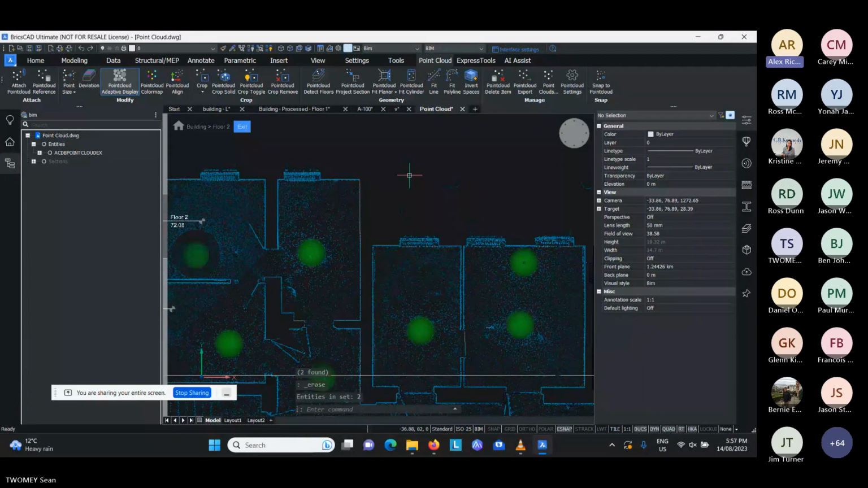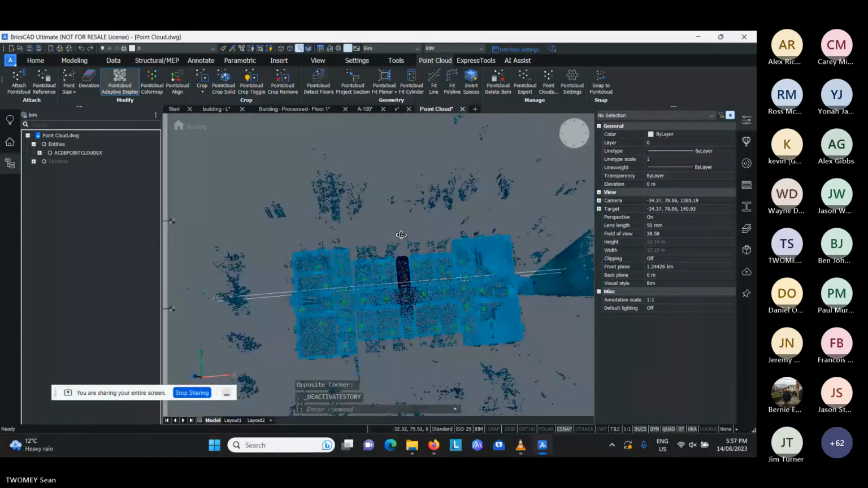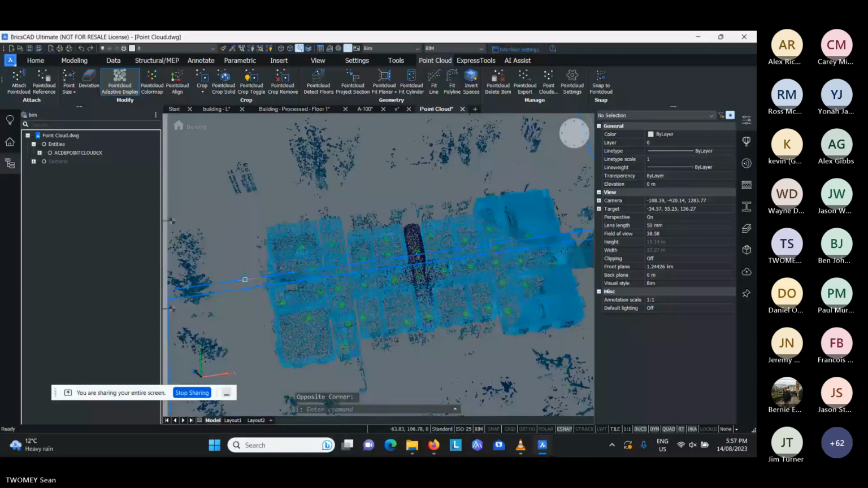But Sean, we just got a question. Fletcher's asked, what view is this? So it's a plan view with orthogonal mode turned on. So this is the standard perspective view here. So if I was manually doing this, what I would do is turn off perspective, so it's orthogonal mode, and you would manually create a section of that floor, which is specified here.